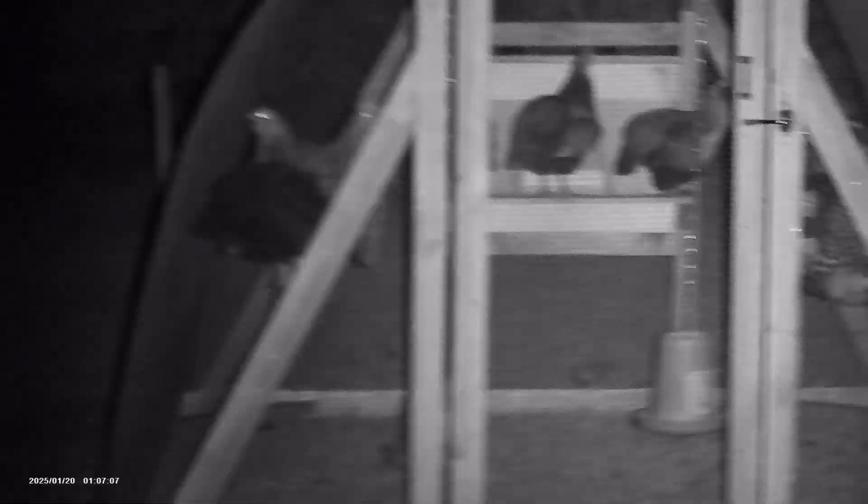Now we're checking out the night vision. You can see my barn and the woods at the back of my property. There's a gate in the fence and some old fence over here. Just kind of looking around. Night vision's doing well. There's my chickens hanging out in their coop.